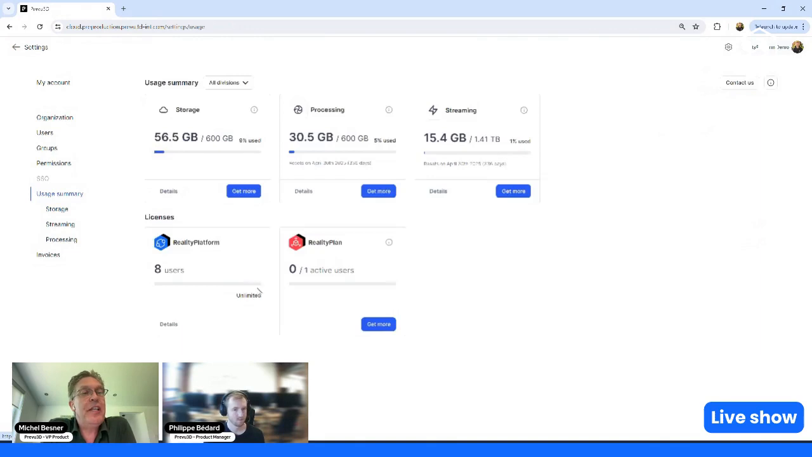So, simple things that look very nice and beautiful like this, but there's a lot of complexity behind it to make sure that we provide the right type of reporting on data usage for our customers.